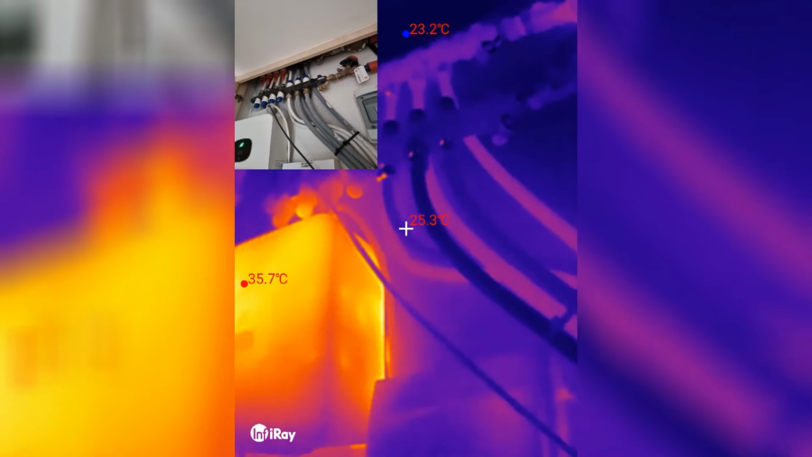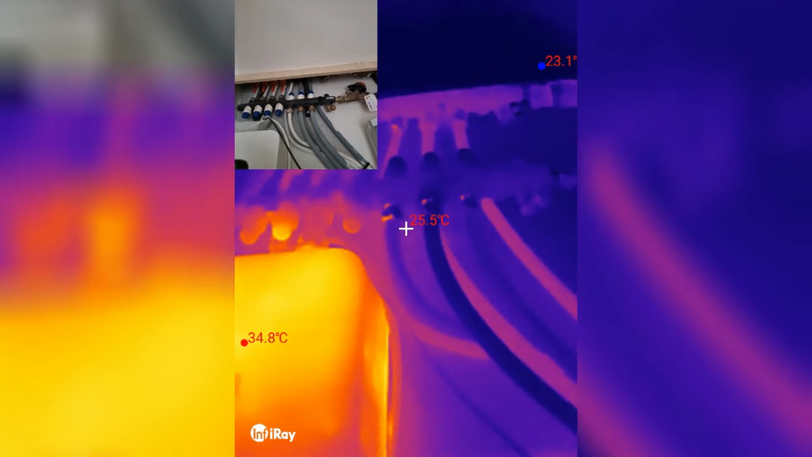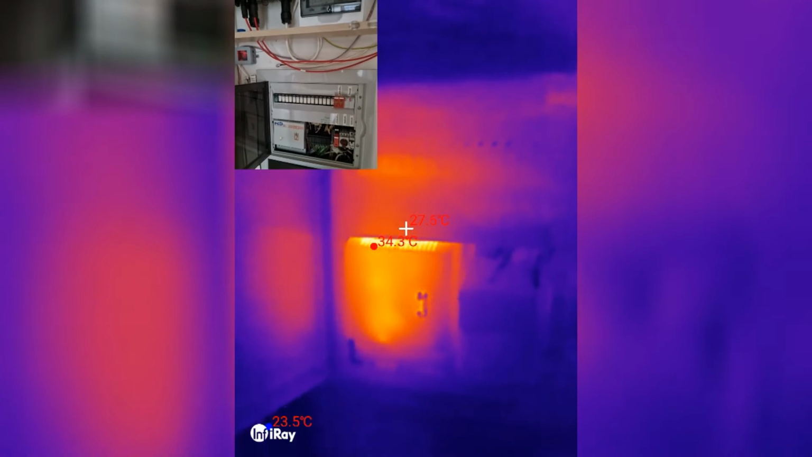I'm not sure why this is cold. Did I close... It looks like I have manually closed one of the circuits. I must have done it a couple of years ago, because that's our guest bedroom, and we are not using that. That's the PLC. That's a little bit toasty.